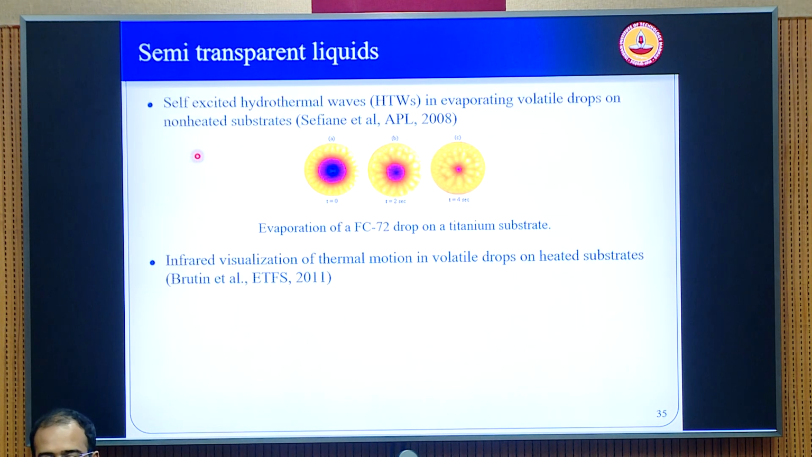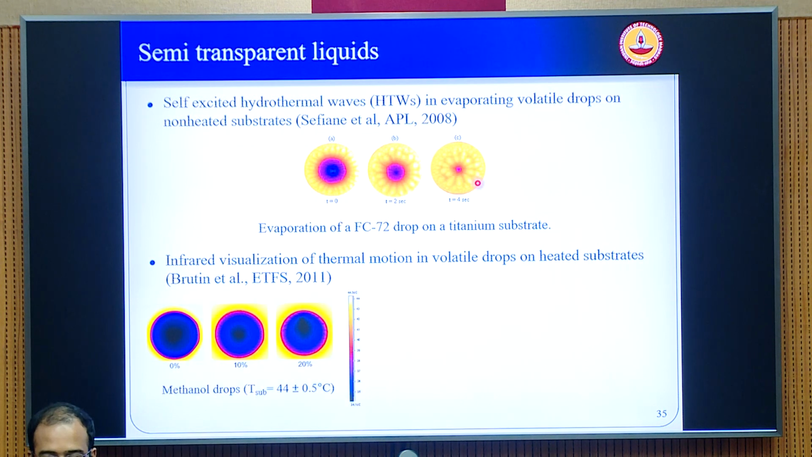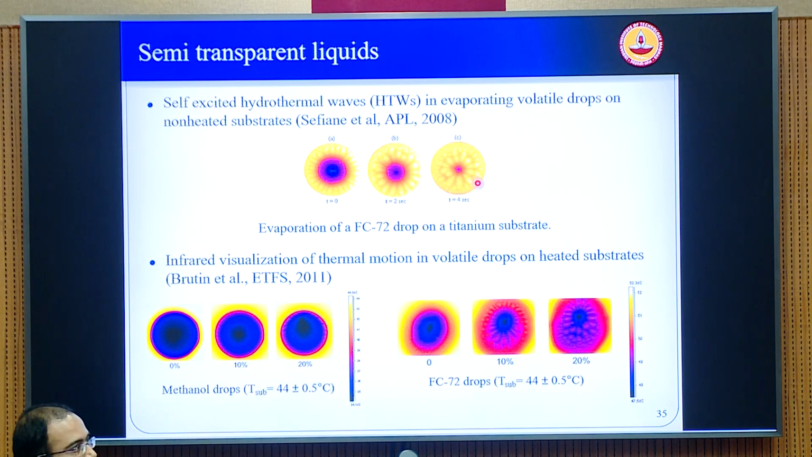So I'll just stop here. These are some of the images coming from Brutin's group. They and Sefiane's group have done imaging of other drops like ethanol, methanol and FC72, where you can see beautiful Marangoni cellular patterns coming. These are not exactly coming from the interface; they are also coming from the substrate and within the droplet, because these liquids are transparent to IR. So these are things which are important when you do the imaging.